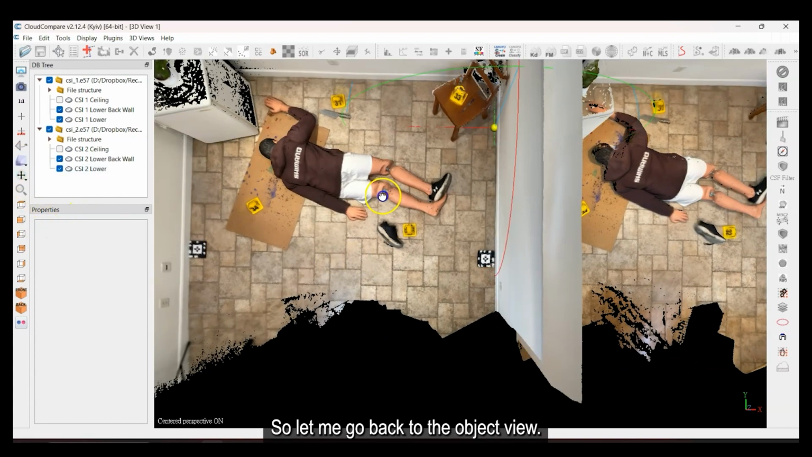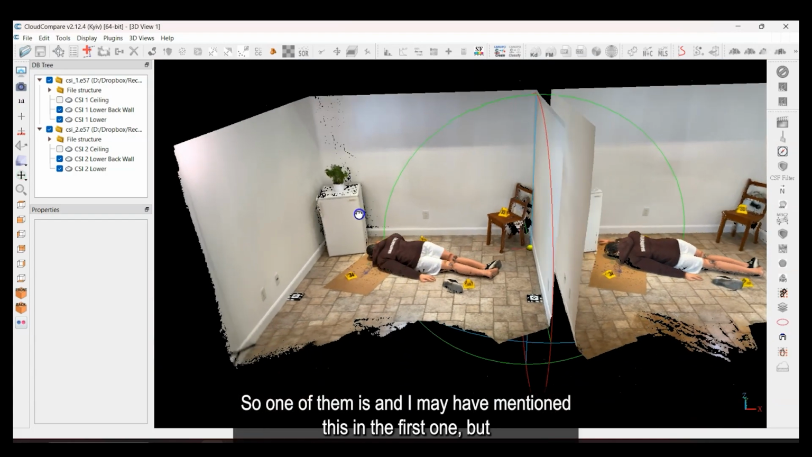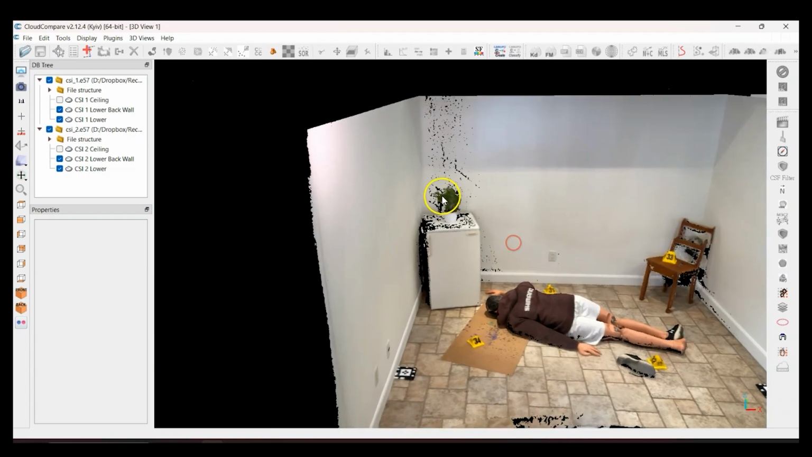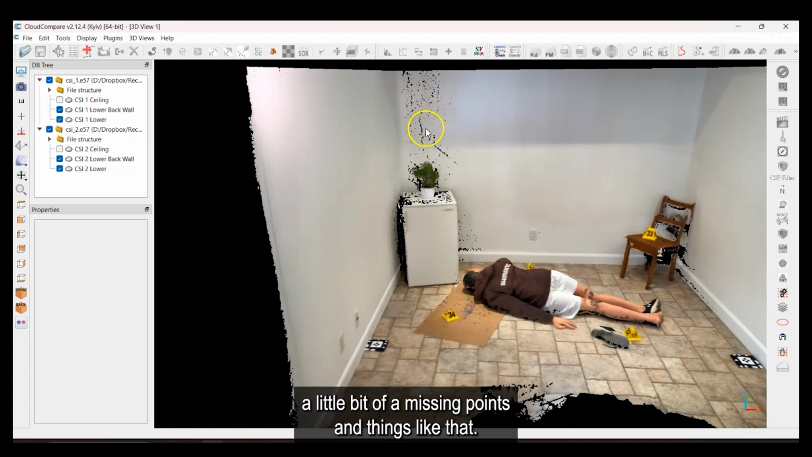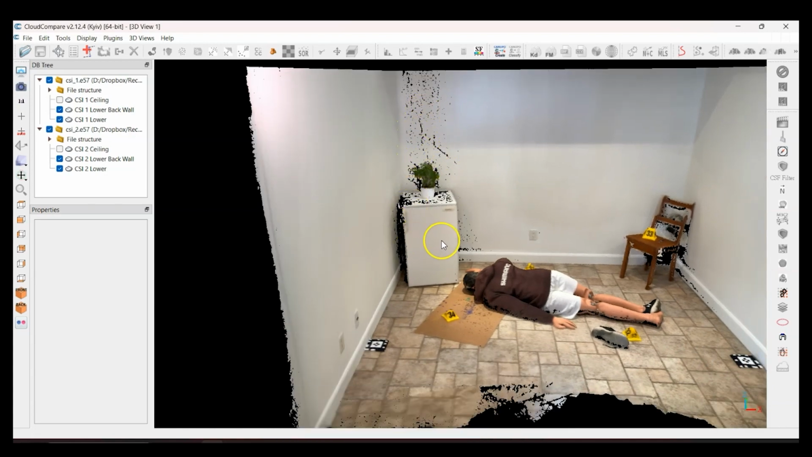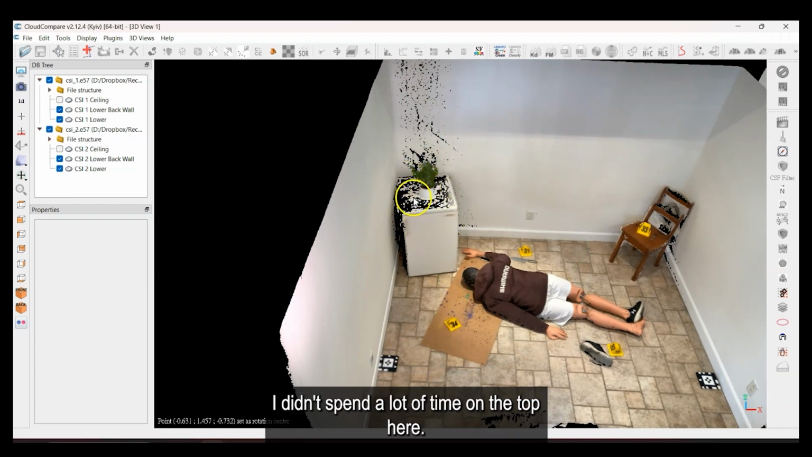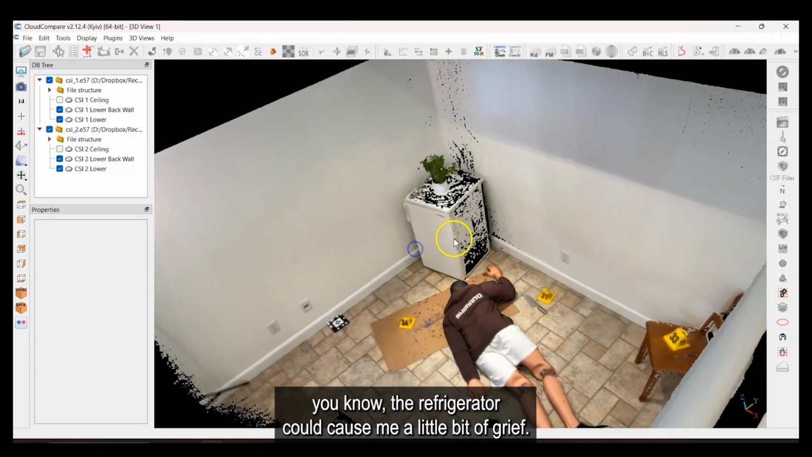So let me go back to the object view, and I want to point out a couple of things here. One of them is, and I may have mentioned this in the first one, this part of the wall here, you'll see that it's a little sketchy. There's a few points missing here. Nothing maybe that drastic, but a bit of missing points. But the refrigerator on the top, you see I'm missing a lot of points. I didn't spend a lot of time on the top here. And I did mention that the refrigerator could cause me a little bit of grief.